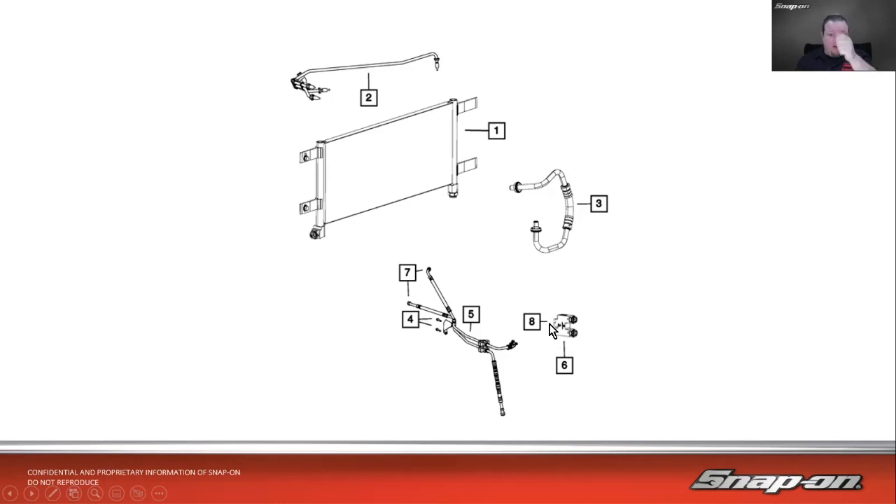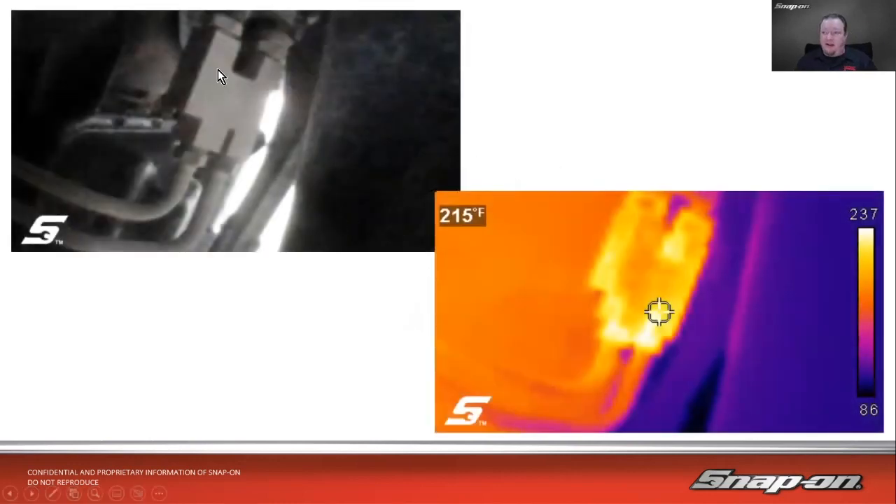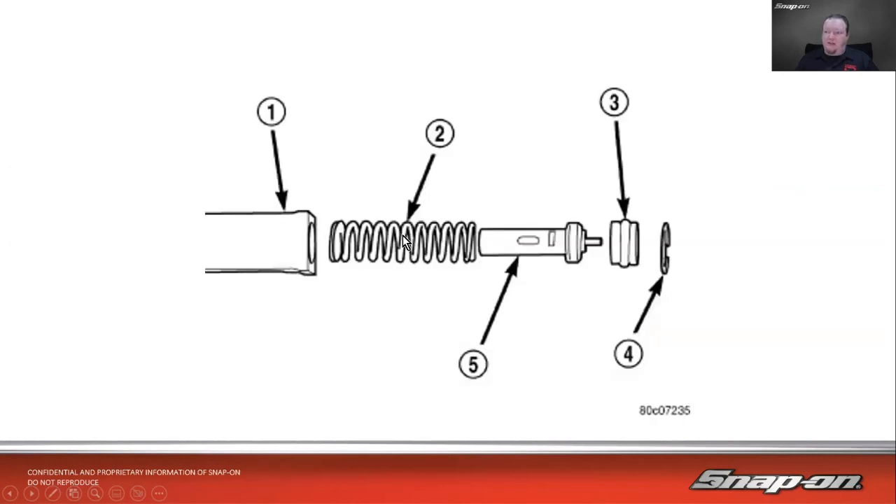But he started looking around and come to find out, he gets down to where that little block is, that little measuring block, and we can see quite warm, 237 degrees there, 215 degrees right there, and it's not really even flowing through. It's just kind of getting there and staying. So what happens on these is inside this block, there's also this little thermostat. So based on temperature, it can open and close this little valve and allows it to flow through.